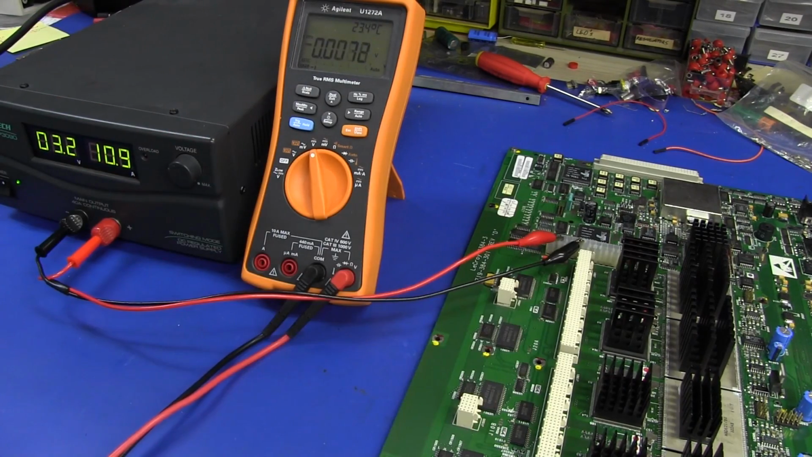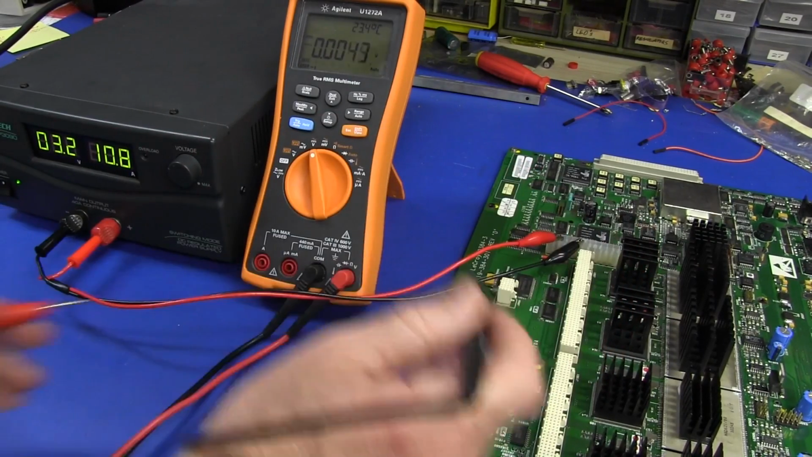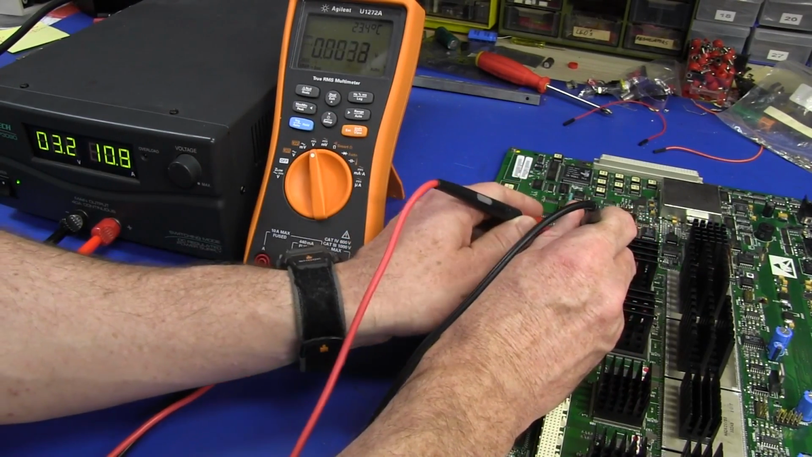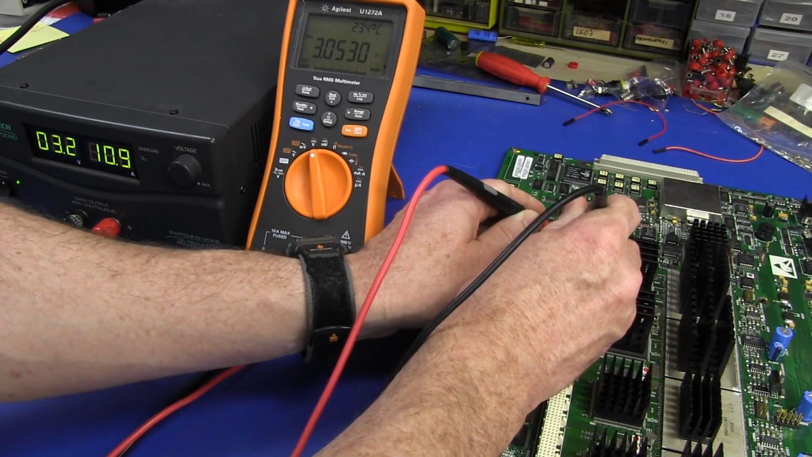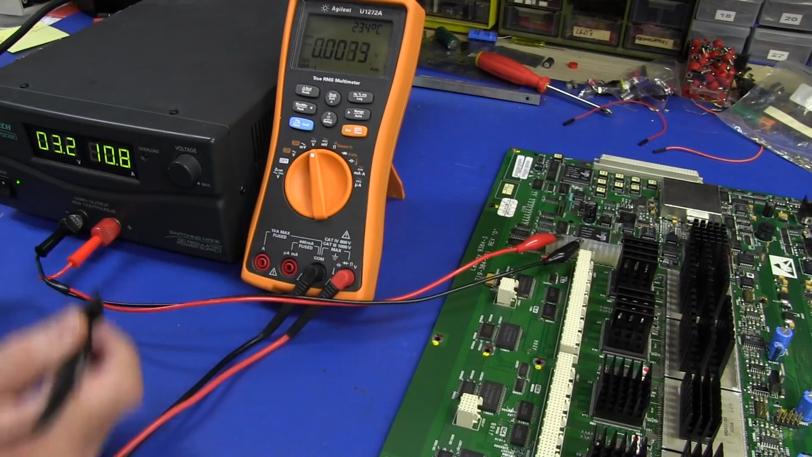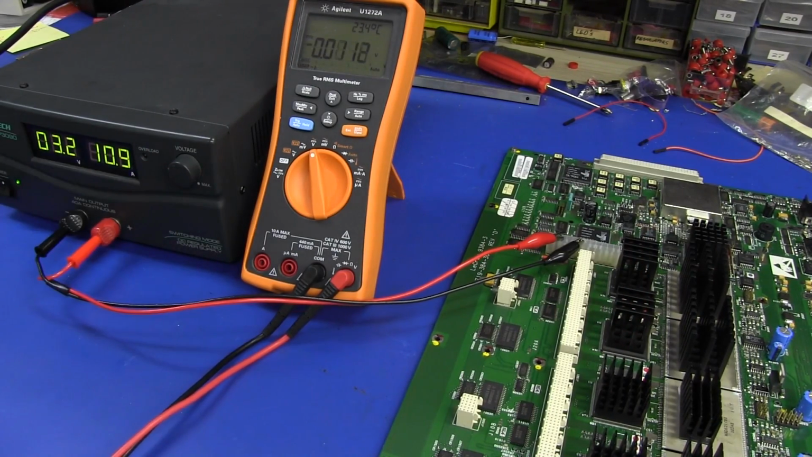Now, a few people wanted me to measure the voltage over here as well. I don't think we'll get too much drop in those leads, maybe a few hundred millivolts. Let's have a look. There you go, 3.05 volts. So really, it's not a huge drop there at all.